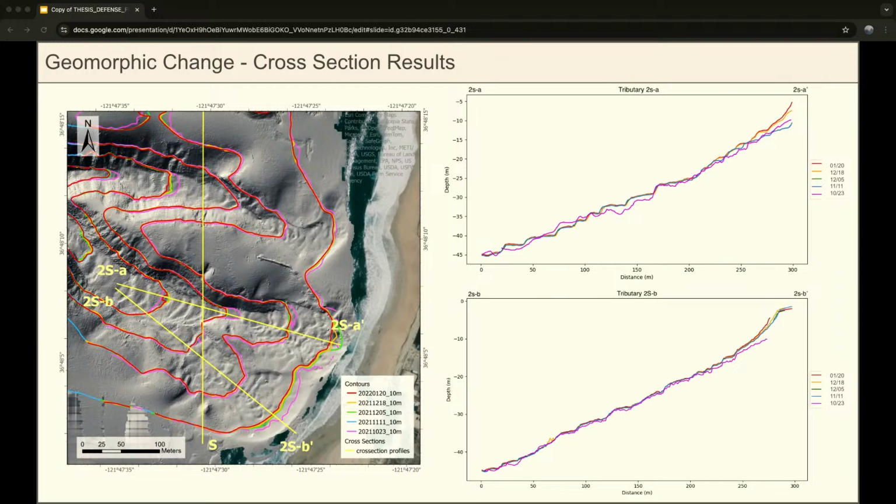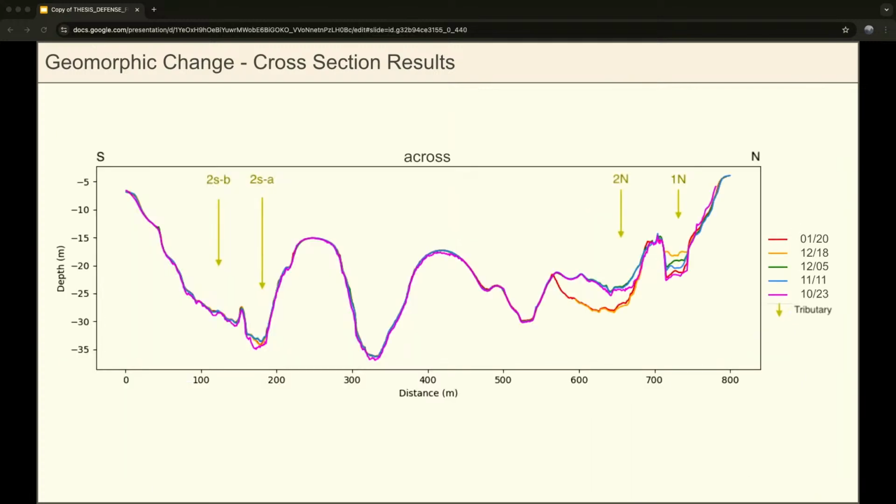And then in the southern tributaries, we see an even different story. Here we're mostly seeing just some slight sediment accumulation happening at the very rim of the canyon. And that's true for both these 2SA and 2SB tributaries, with maybe some slight sediment accumulation or some bedform migration in 2SA. And then here's that cross-section, again from south to north, and this is if you were looking into the canyon head from the shore.